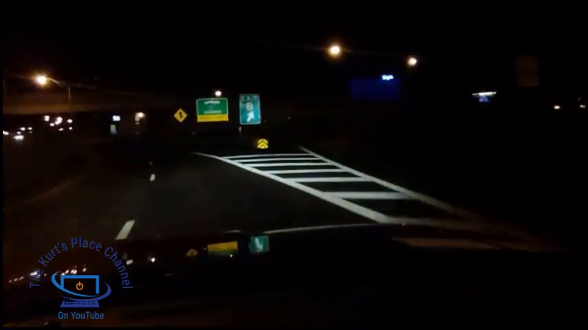And this is the train station on the right. It's the train station. Okay, now we're going to enter this tunnel that goes out to Harrah's and the marina and stuff there. You'll see that in just a second.